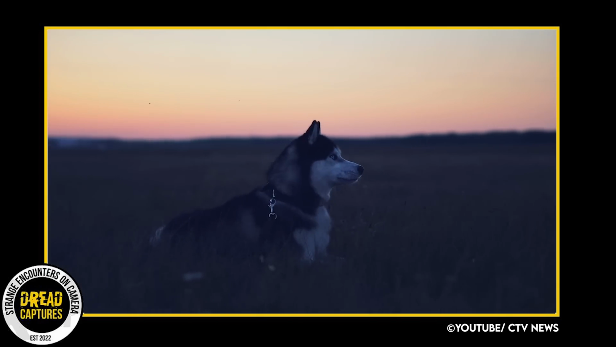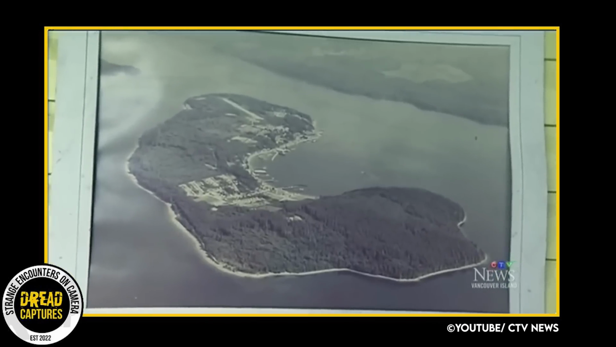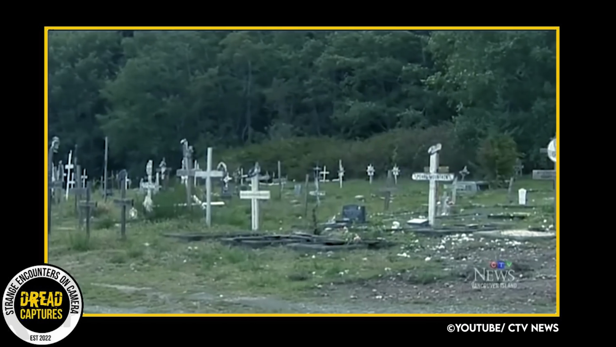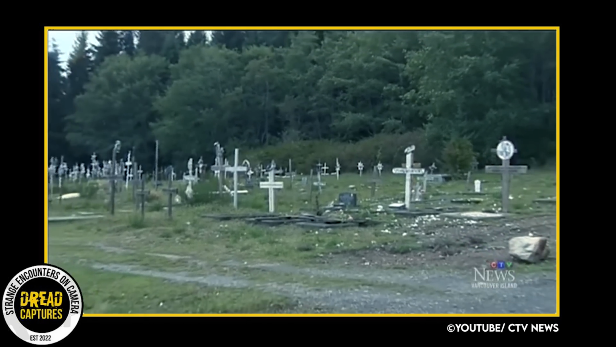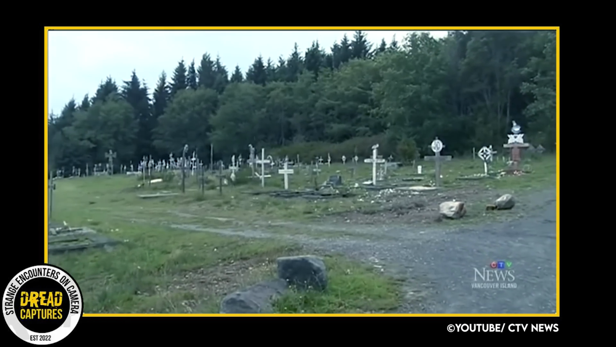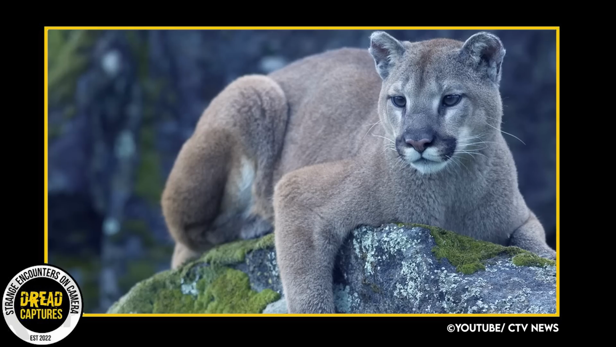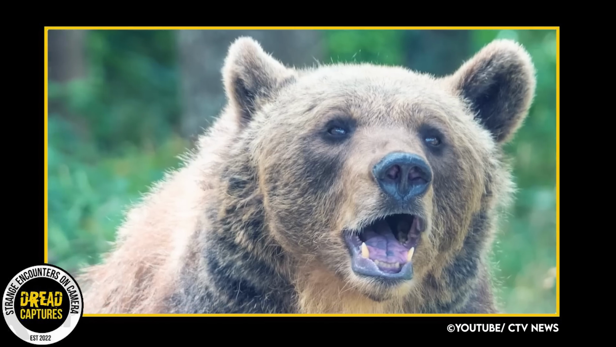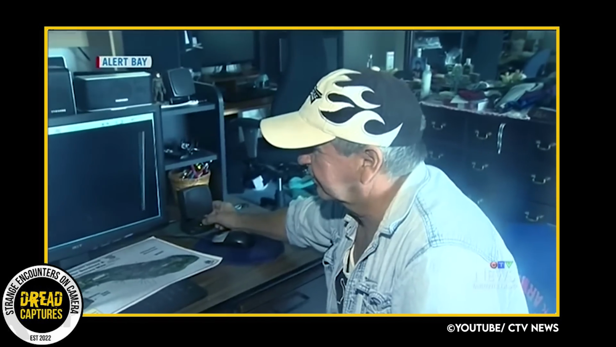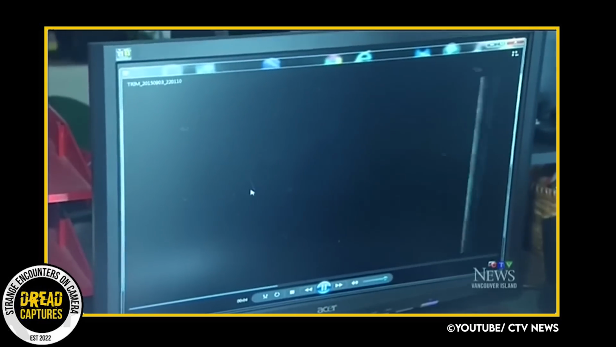Some disbelievers have said that it's just a dog, but almost everyone attests that it's impossible for a dog to make this type of noise. And while in most places it would be easy to shrug this off as wildlife noises or peculiar mating sounds, keep in mind that Cormorant Island has no wildlife. No mountain lions, no bears, not even deer. And even if you choose to shoo away the sounds, there have also been multiple sightings of this Sasquatch.